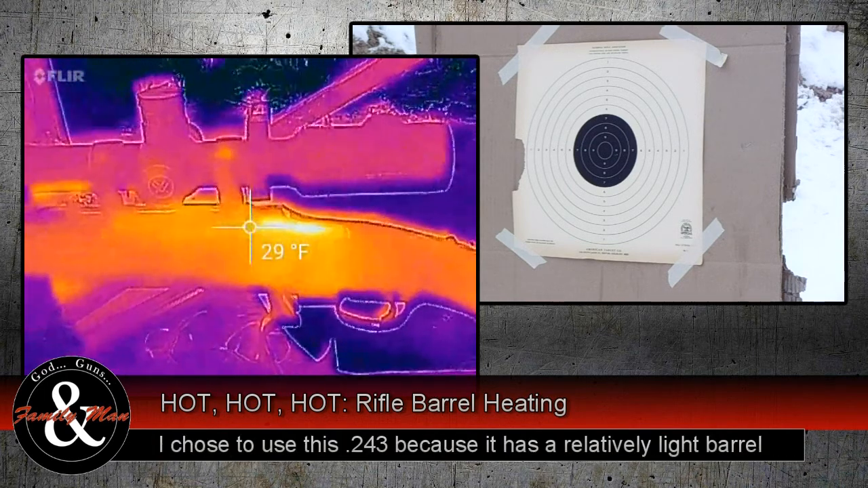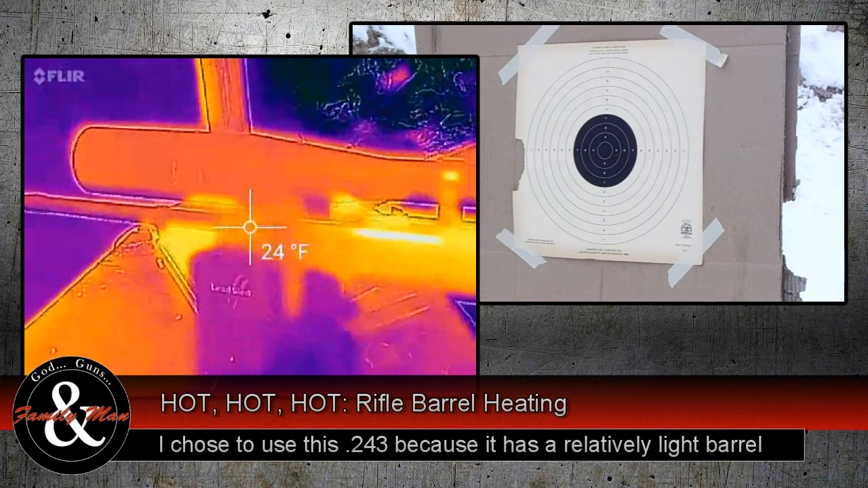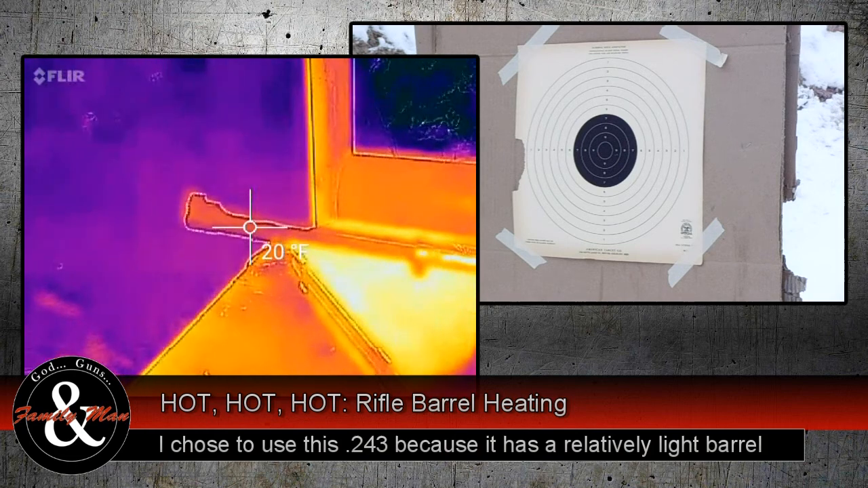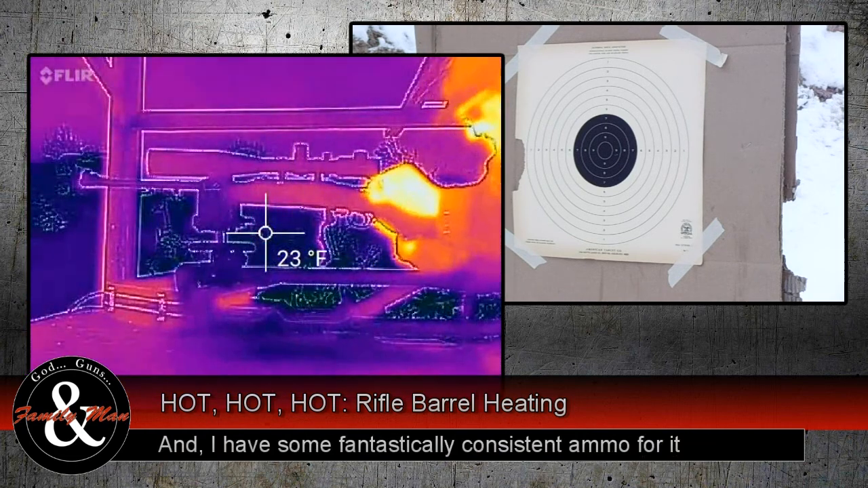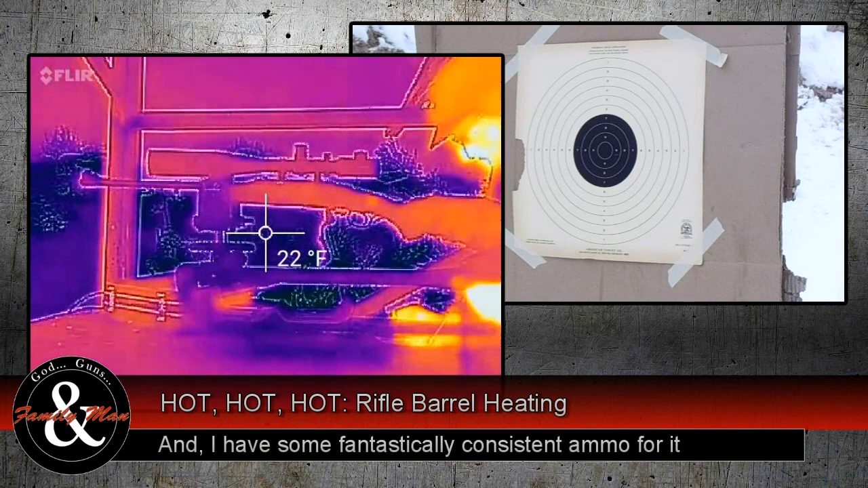Looking at spot temperatures here, the outside of this barrel is about 20 to 24 degrees. Got a chamber temperature equal to ambient temperature. I'm getting a reading of 27 degrees Fahrenheit.